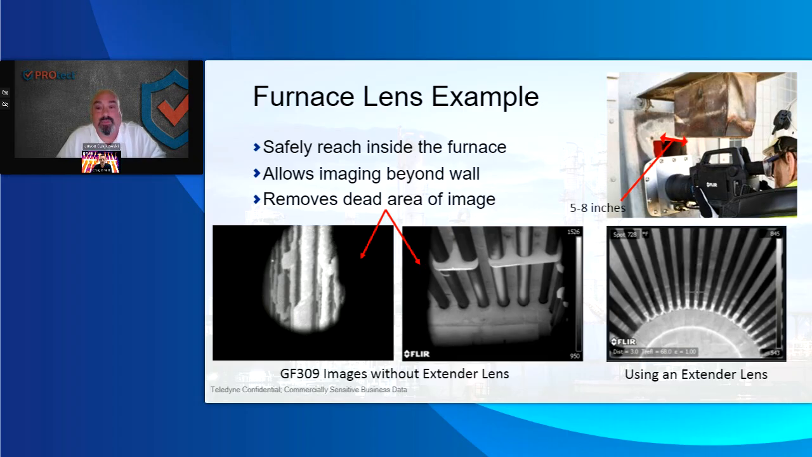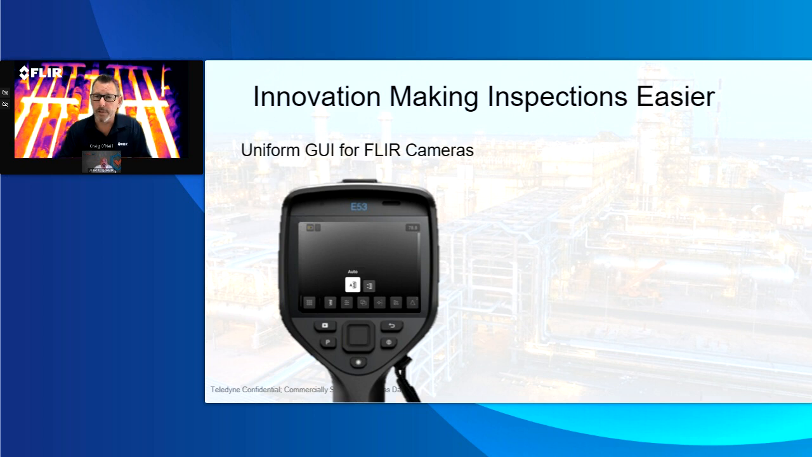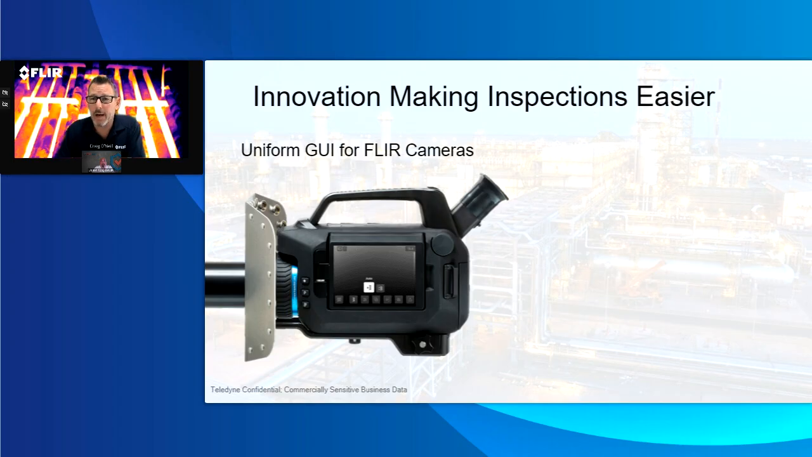Awesome. Thank you. And some of the other stuff that we did, a lot of these petrochemical places may have a handful of other cameras. They may have OGI cameras from FLIR. They may have temperature and measurement for electrical, mechanical. What we've done is simply take the user experience. In the past, a user of a GF series would be very different than a user of a just temperature measurement camera. Now with the touch screen, the way it operates, understanding what you're doing is a bit different.